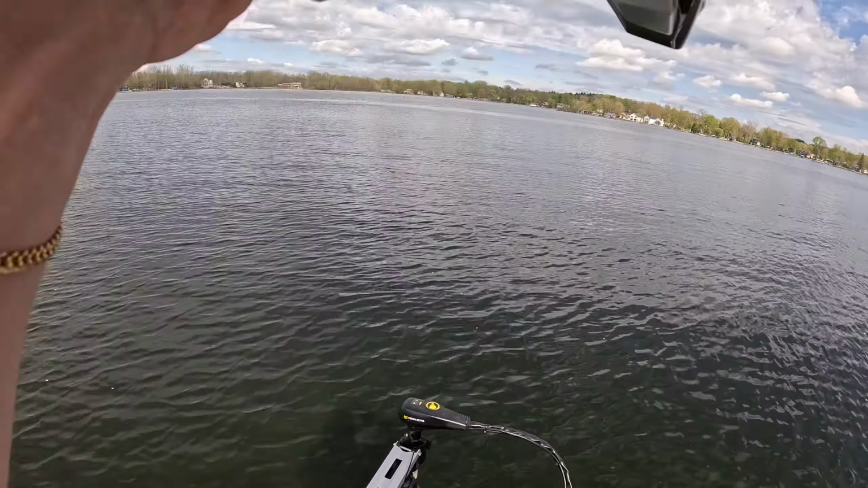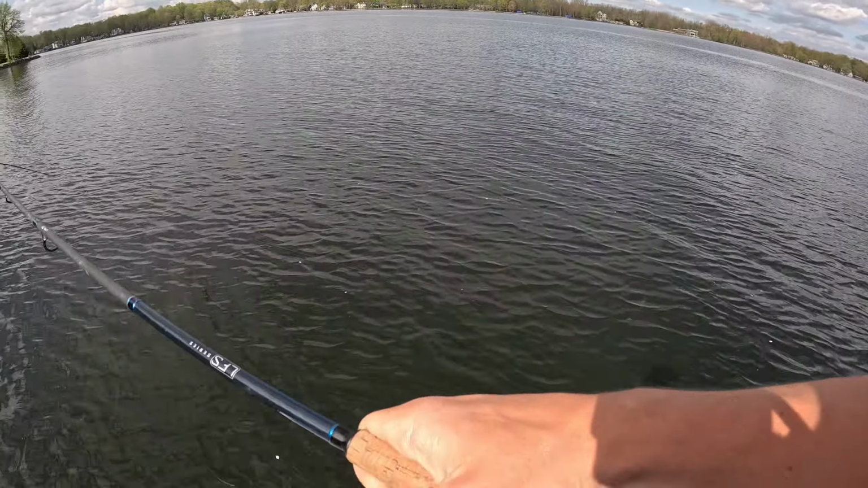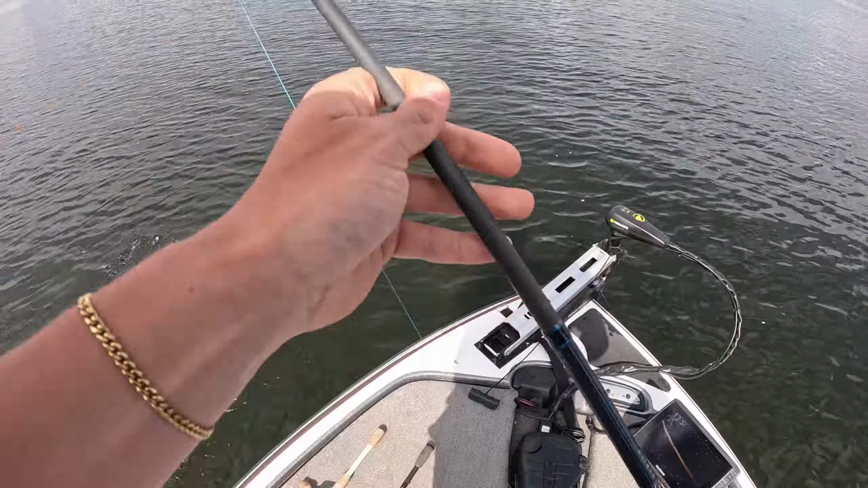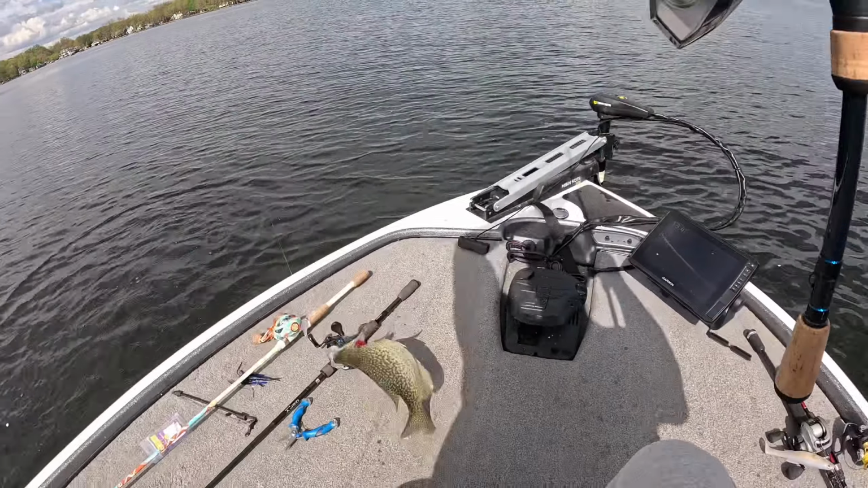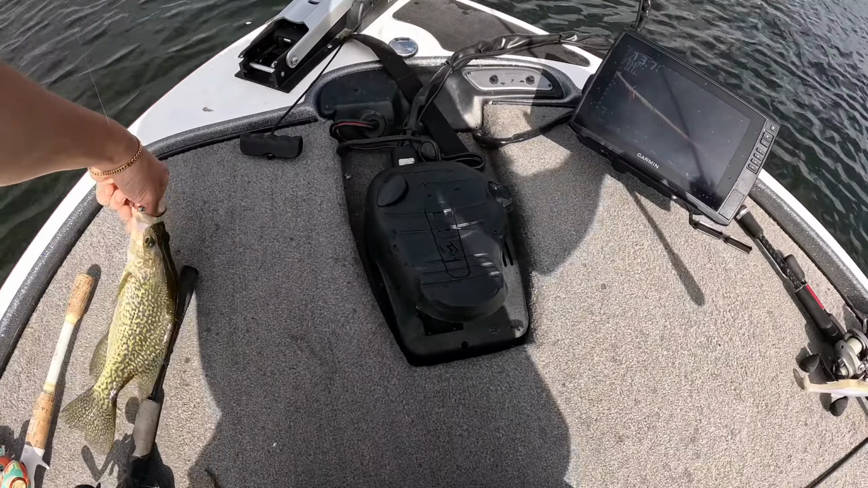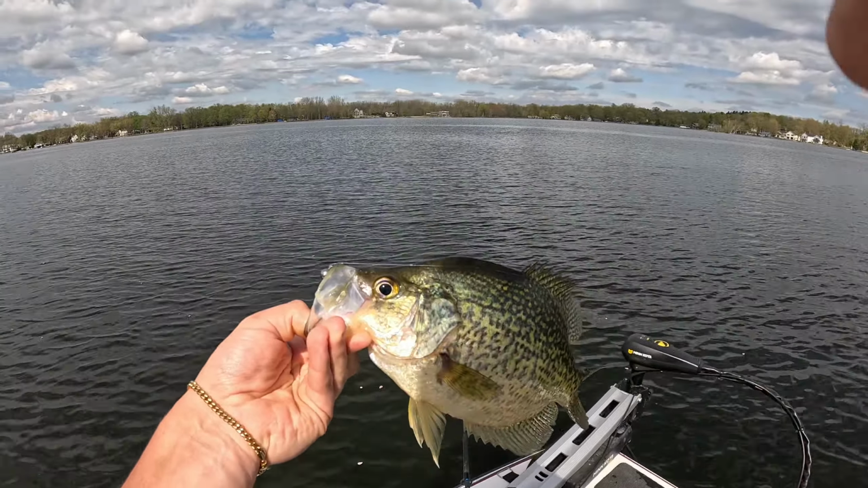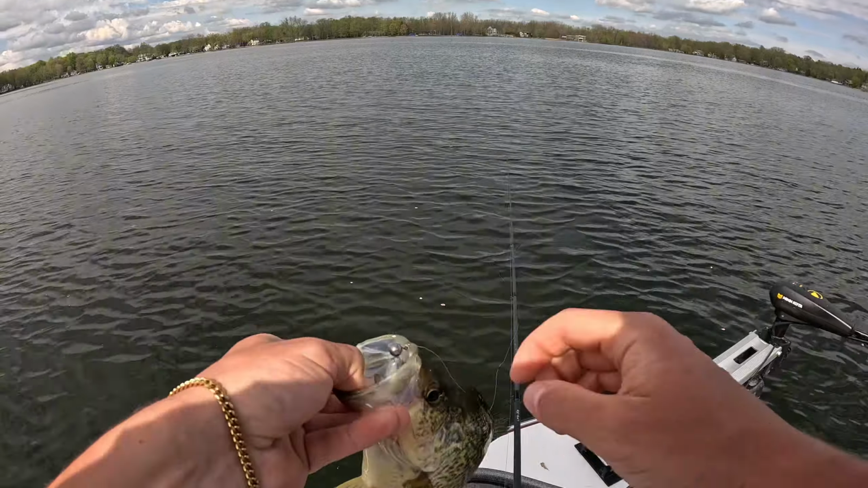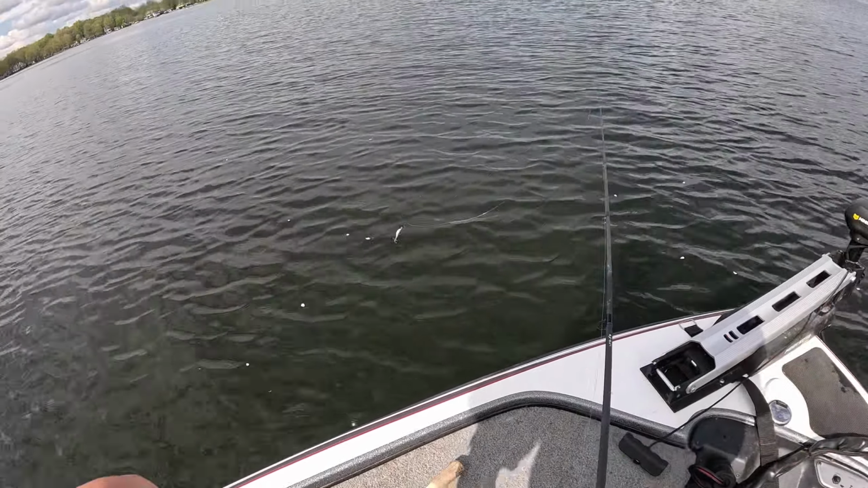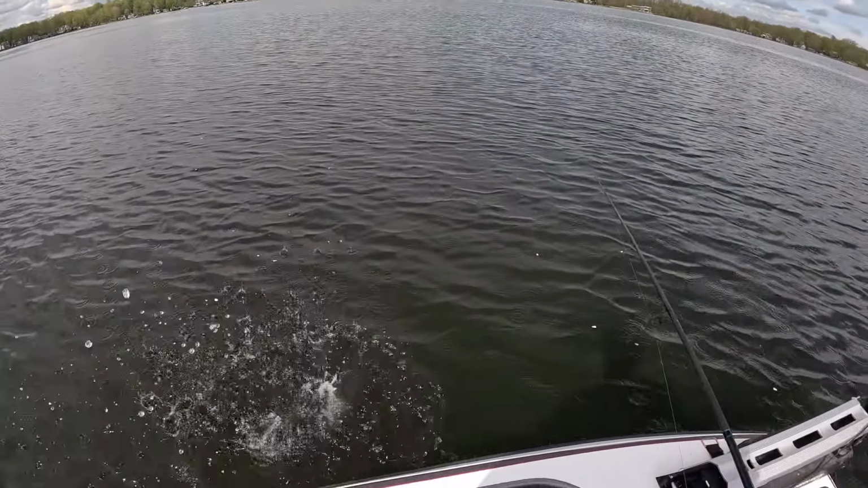There we go. Here's a fish. Oh my goodness. Well, this is 100% not what we are after, but look at the size of this crappie, you guys. That is a freaking tank of a crappie. Just absolutely annihilated that little jig minnow. But that's probably like a foot-long crappie.